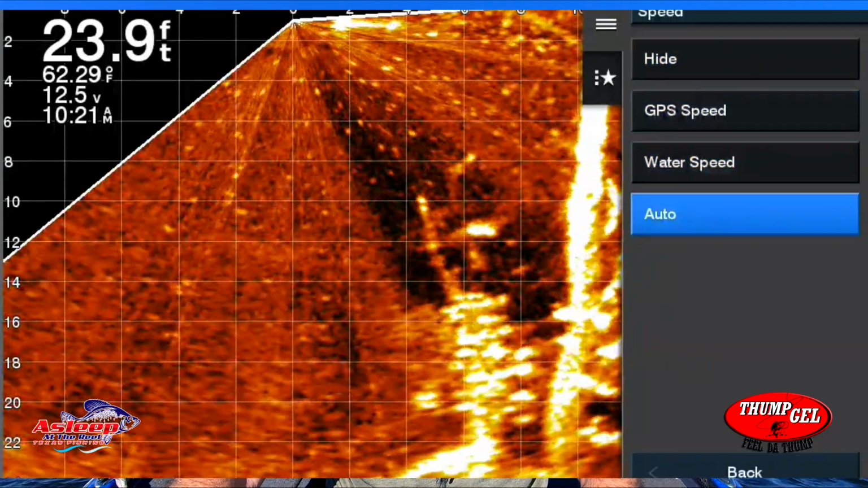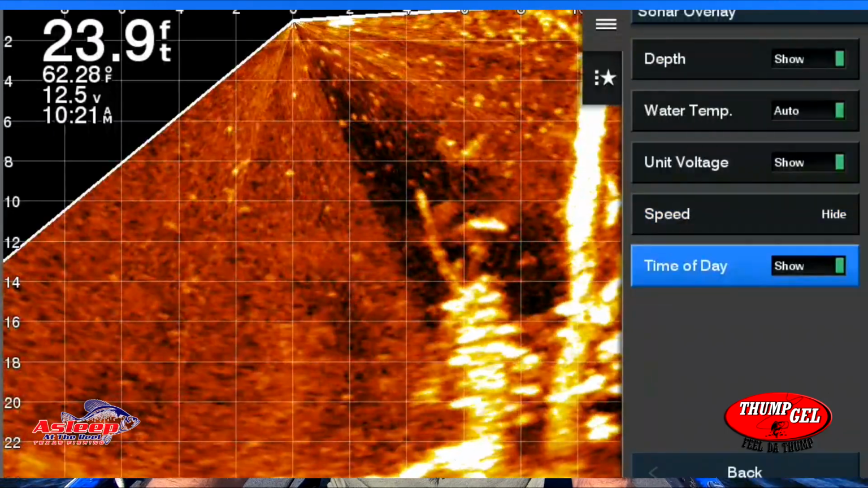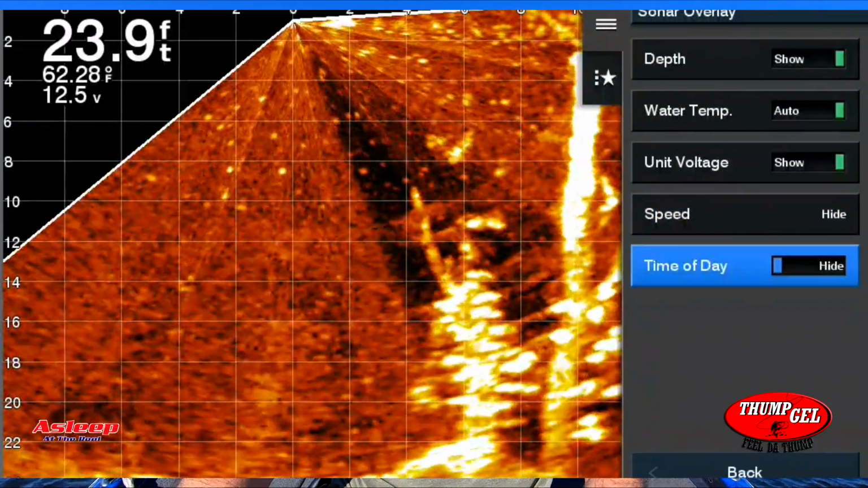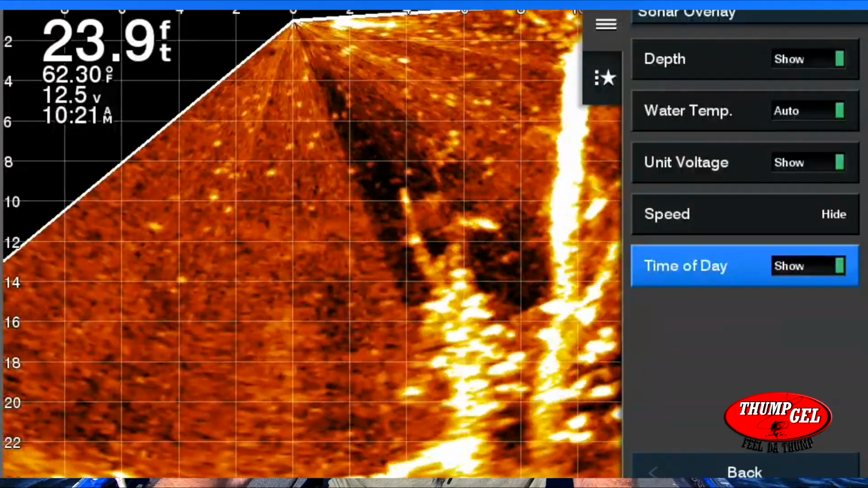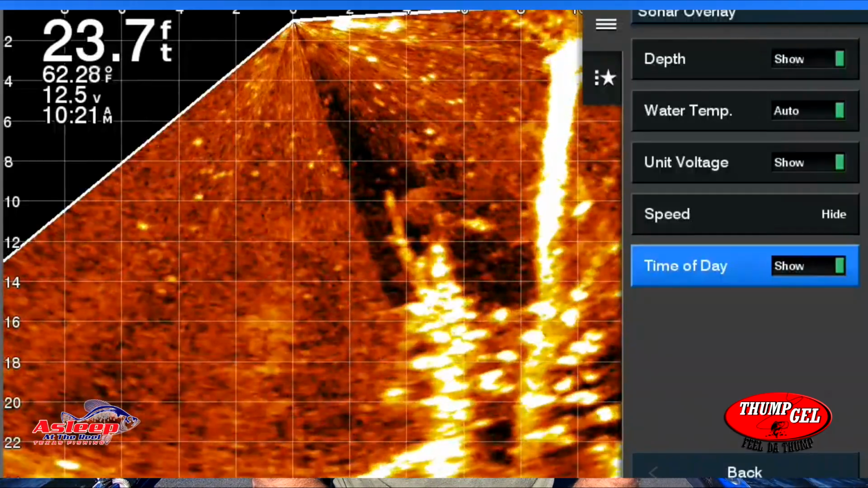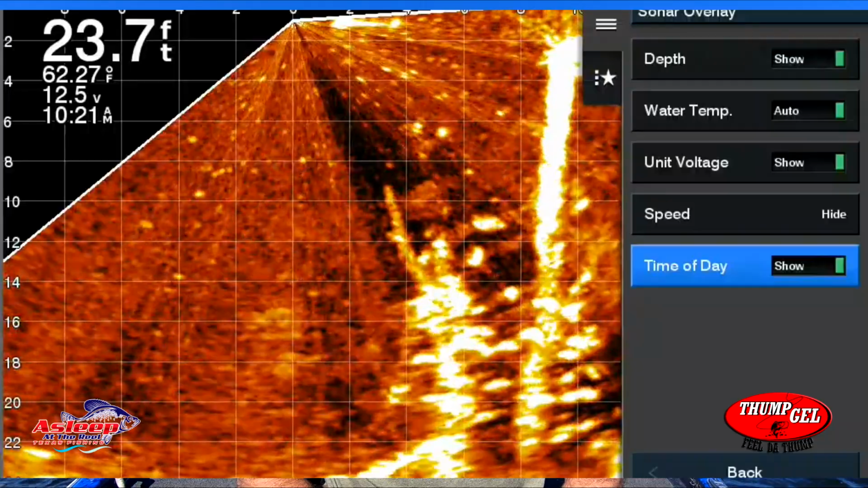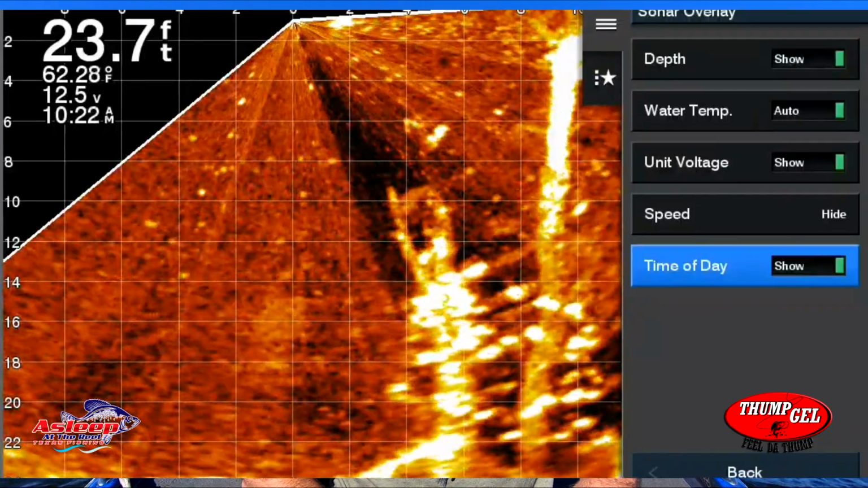GPS speed, water speed, auto, I've got it on high. I don't need to see that. Time of day, I do have that on. There's your clock. I like to see that one. For some reason, my Humminbirds are an hour behind all the time. I don't understand why. I've messed with that forever, but anyway. So those are the main settings that I'm going to use here.